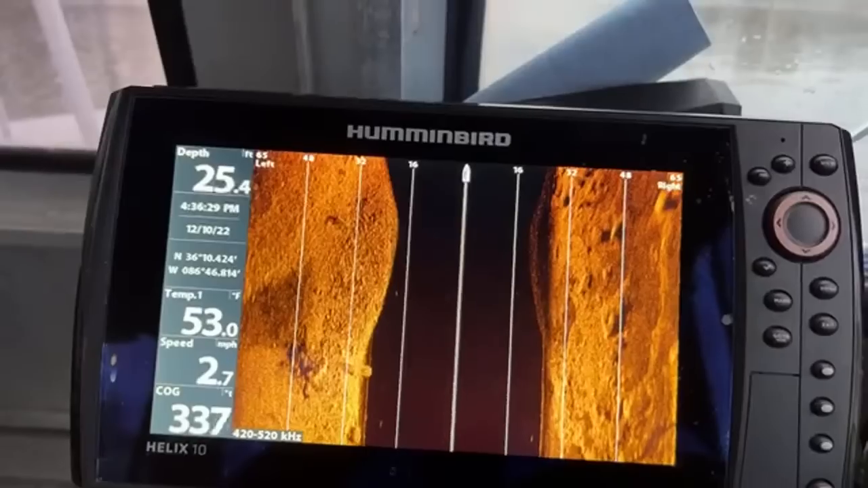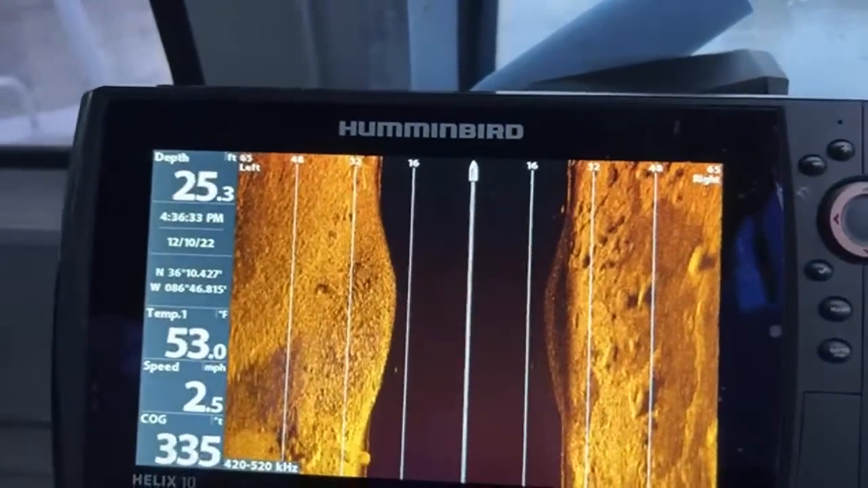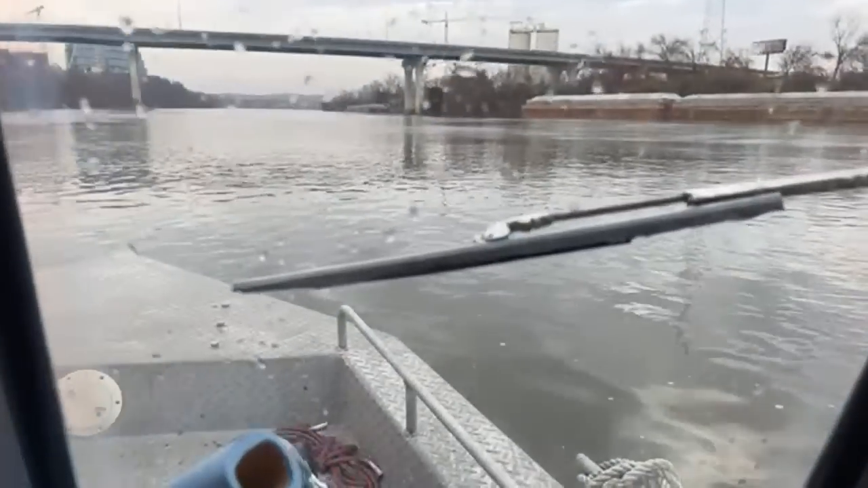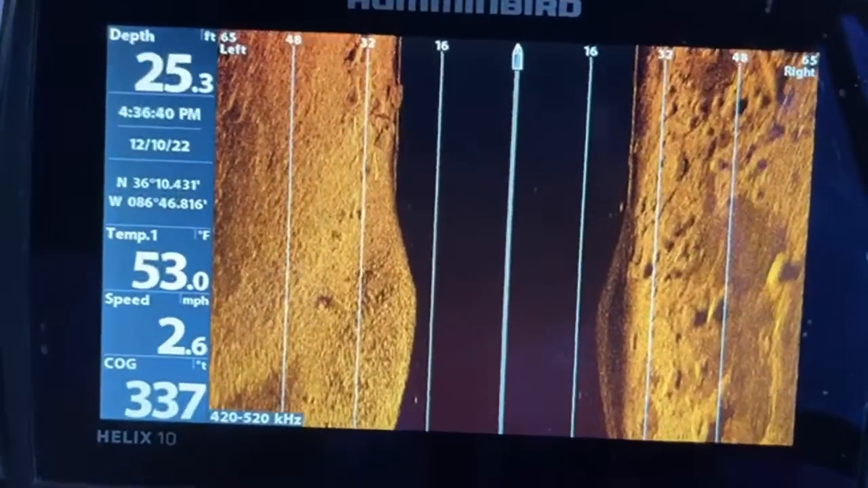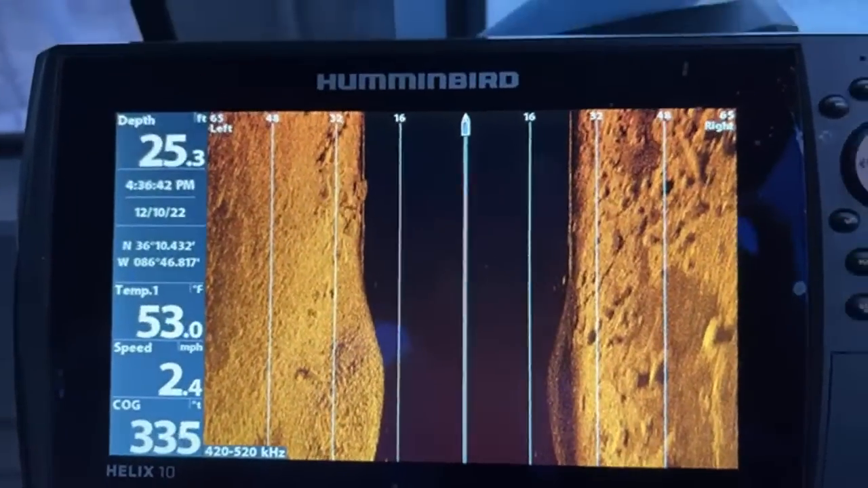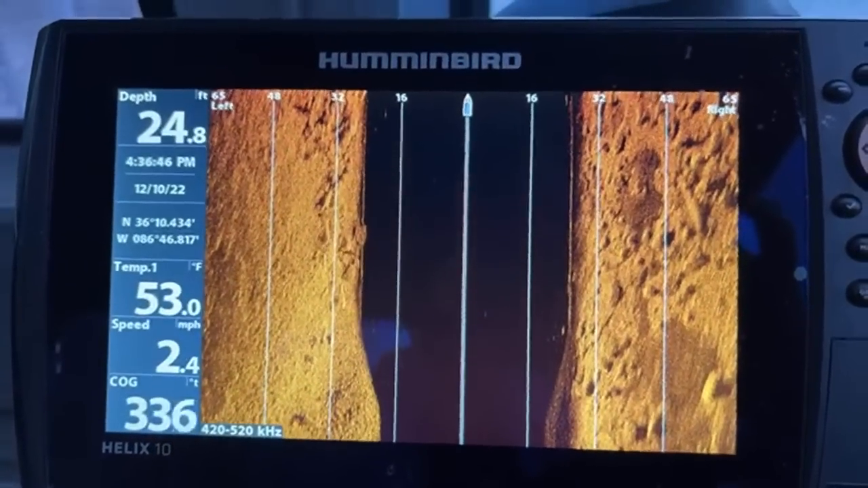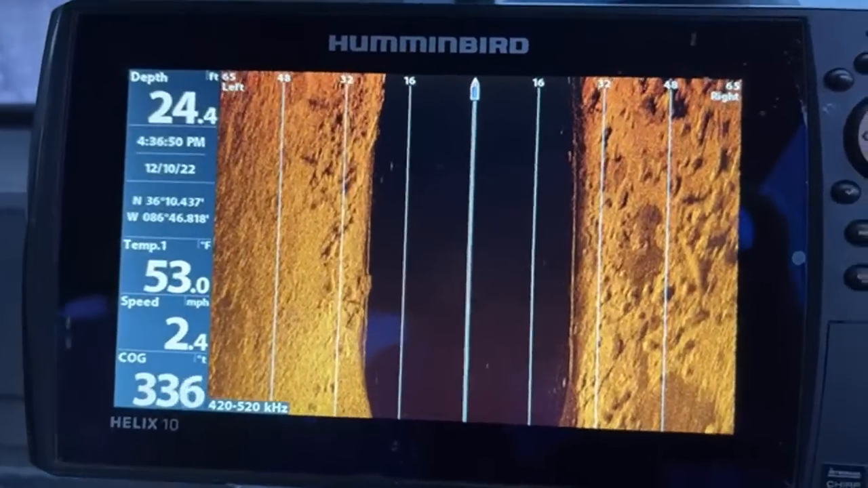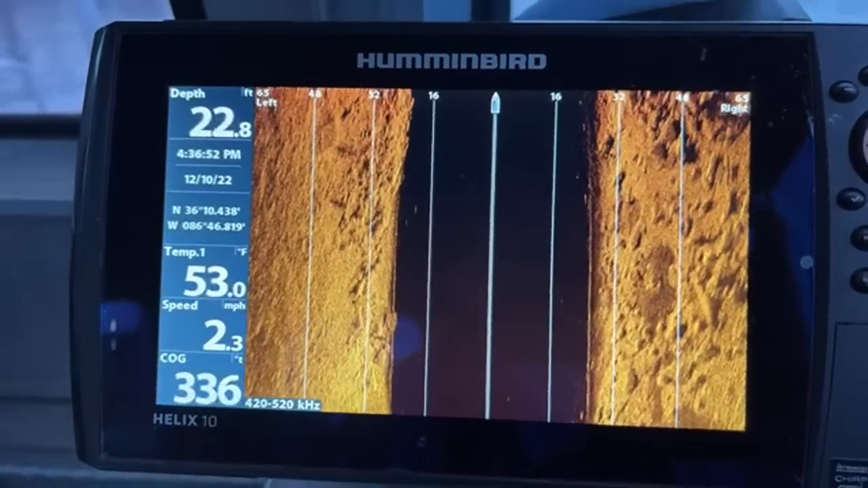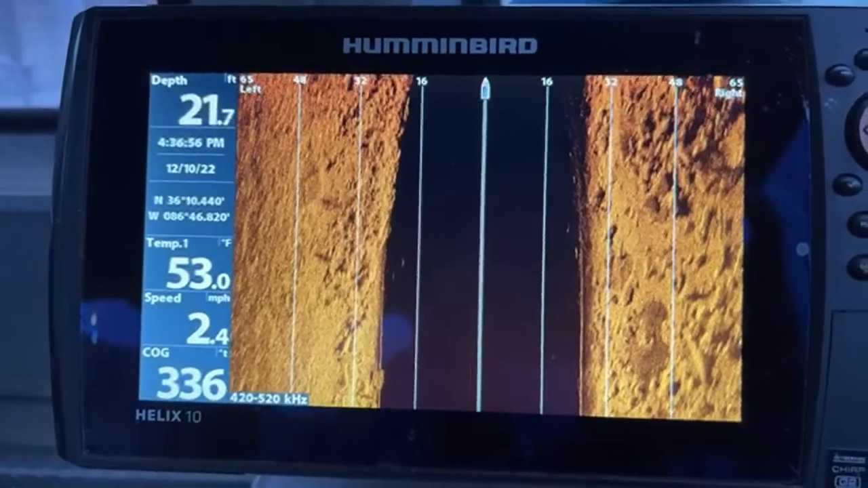I don't know what size of blade. I really don't. It's like maybe a 9-inch blade. I don't know. We're going to locate this car real quick, or try to at least. I know it was a car. I seen it. It's deep, so it's kind of difficult to see. Should be coming up.